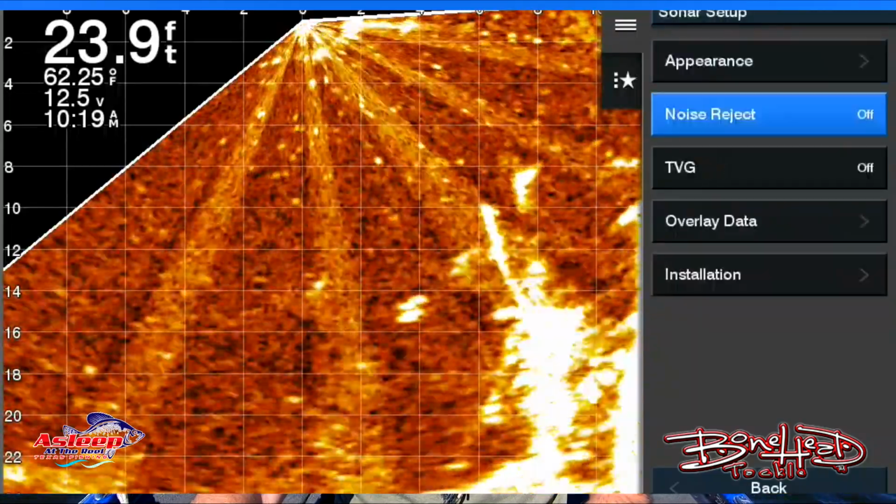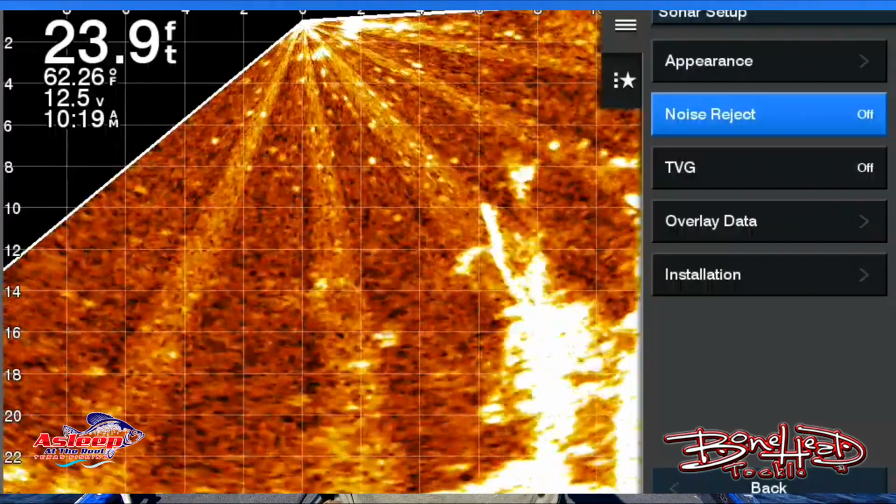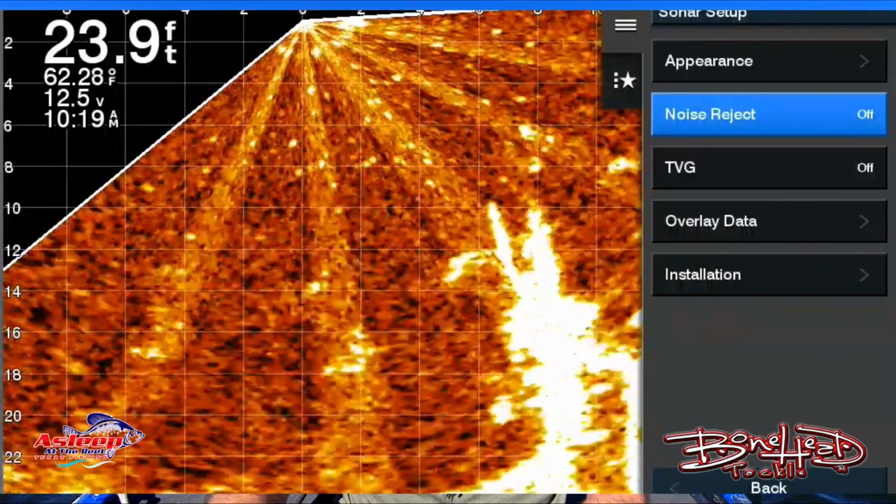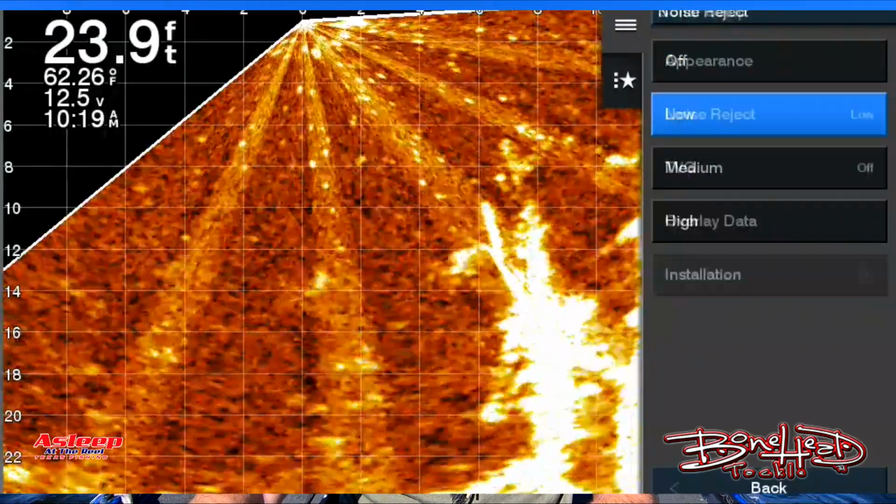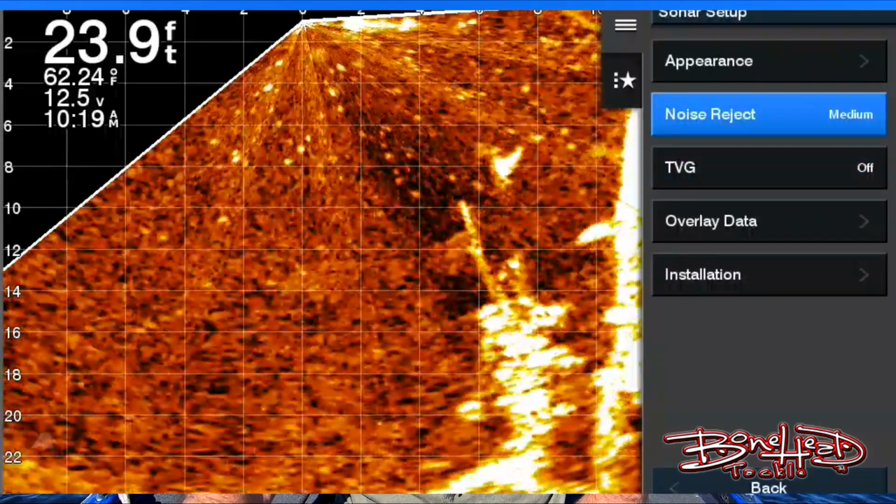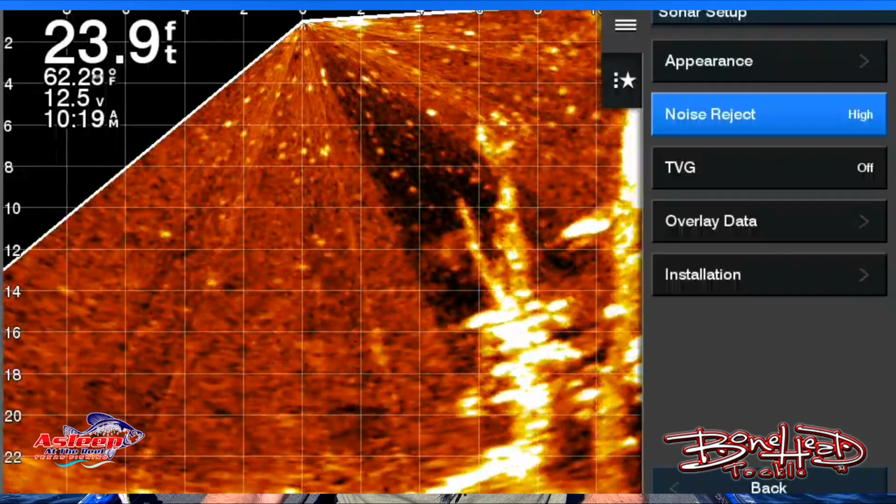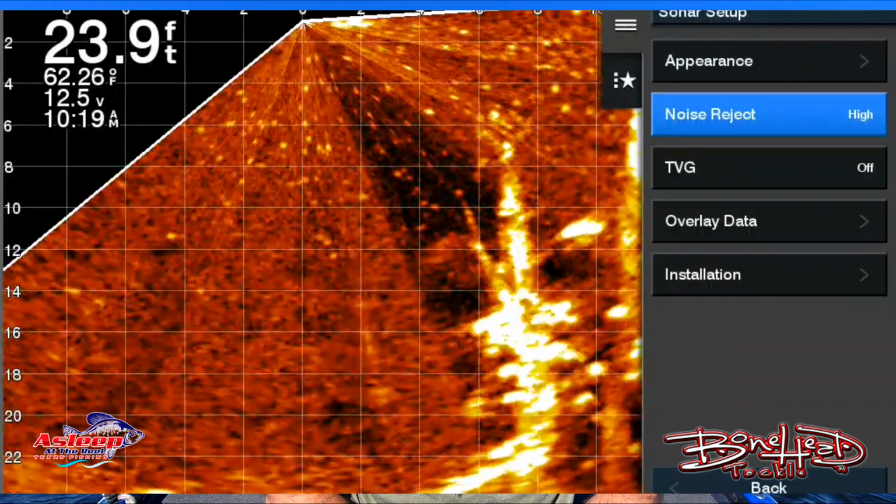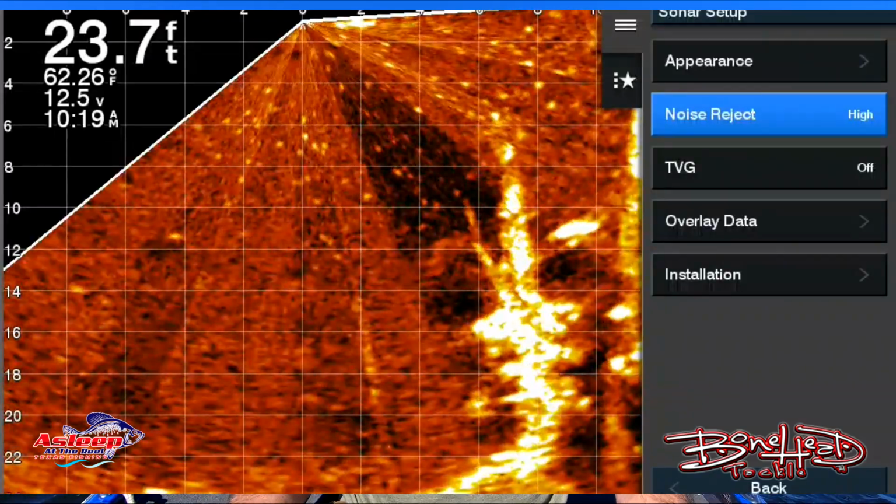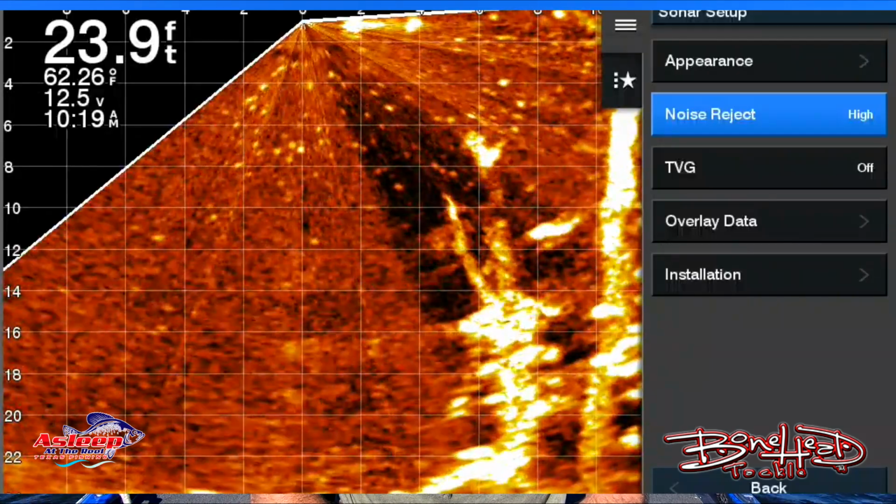If I turn this off, look at that. So I'm seeing the sonar rays. It looks like rays of light, but it's actually the sonar coming off the transducer. I don't like that. I can go with low, I can go with medium, or I can go with high. Right now I'm doing high. It gives me the best picture, especially for video. I can see pretty good with it as well. I see better with it. I'm just getting a bunch of that junk out of there.